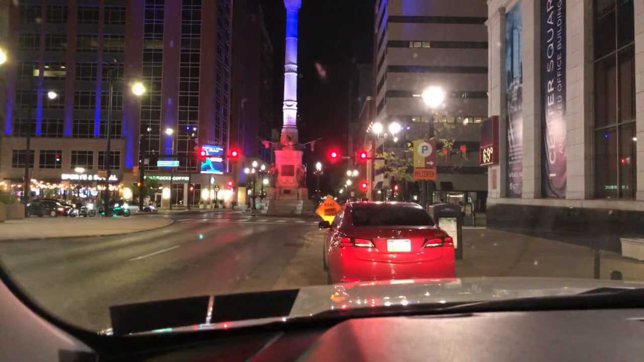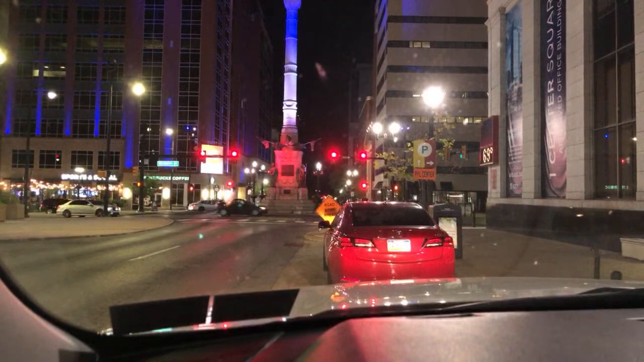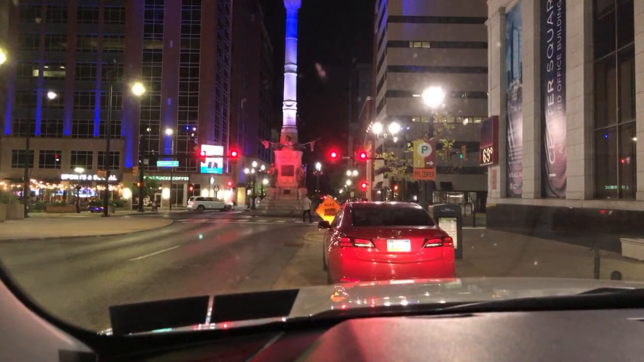I kind of feel bad now, because the guy in the pickup truck has a very young daughter. She's like 5 years old.